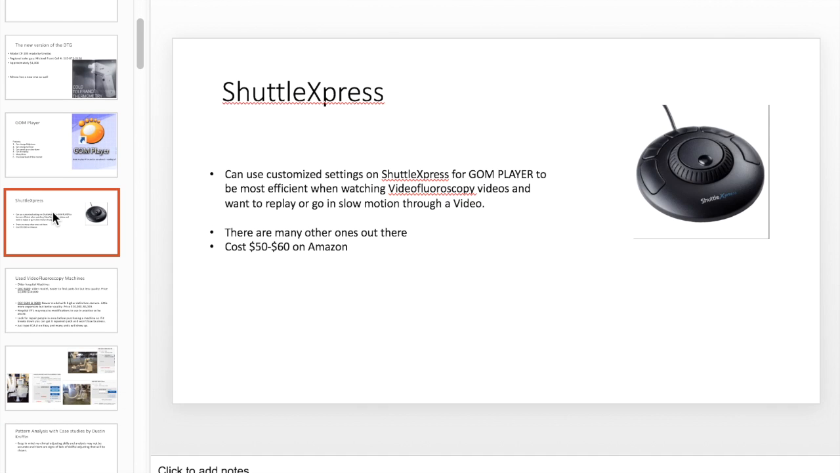This is called the ShuttleXpress. As you can see right here is a little dial, and then it's got these buttons. So you can customize these buttons. I did that when I first got mine. I don't use it as much anymore as when I was first studying fluoros. I got sick of rewinding the fluoros all the time. So with this dial, you can speed it up and go forward, or speed it up and go backwards.